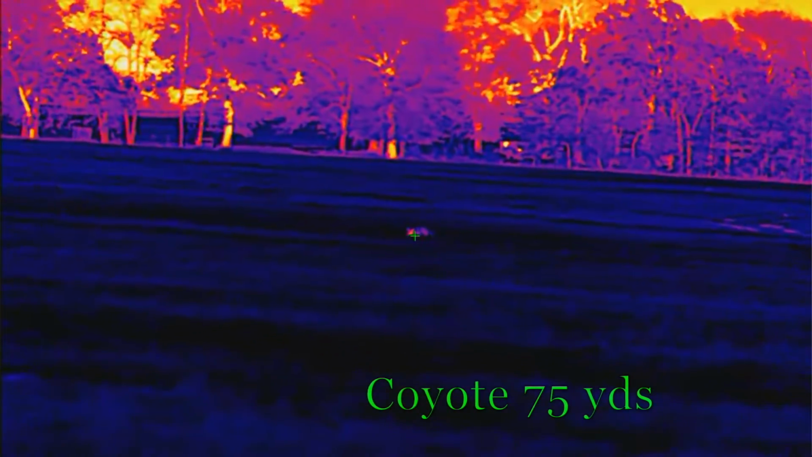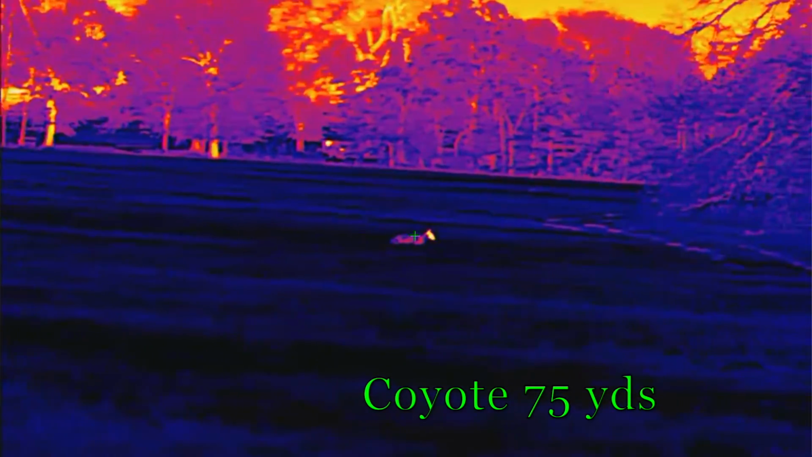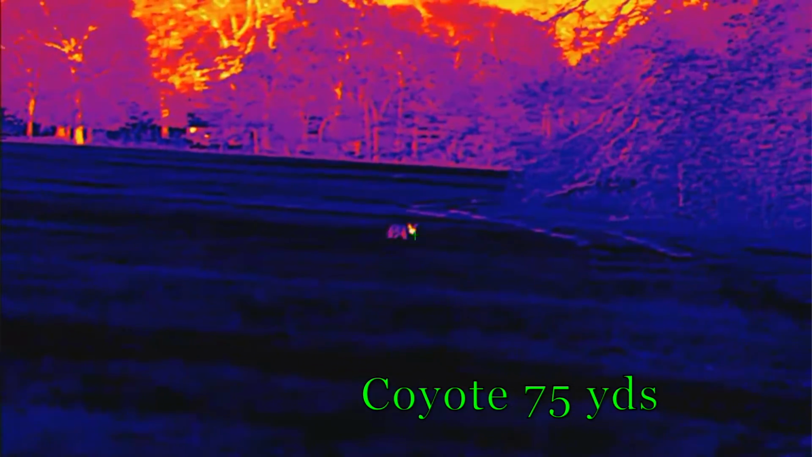Color palettes, pretty standard on InfiiRay USA. You get your black hot, your white hot, red hot, and then you get a color mode. It's kind of like a purpley yellowish color hue. And then you get a highlight mode. All of them look really good.